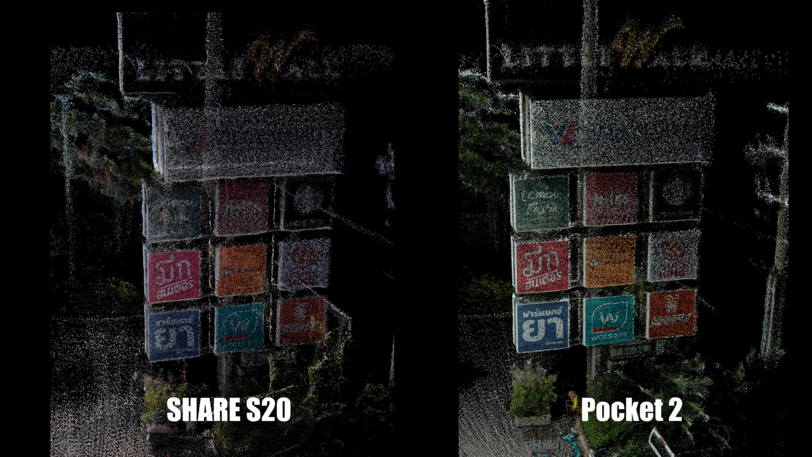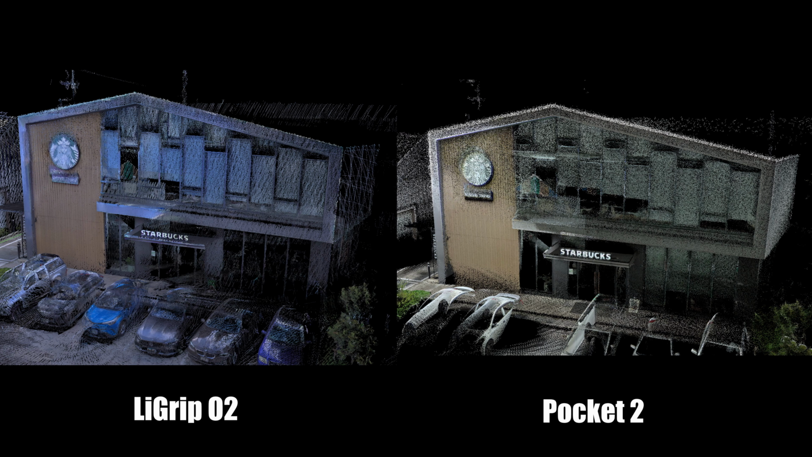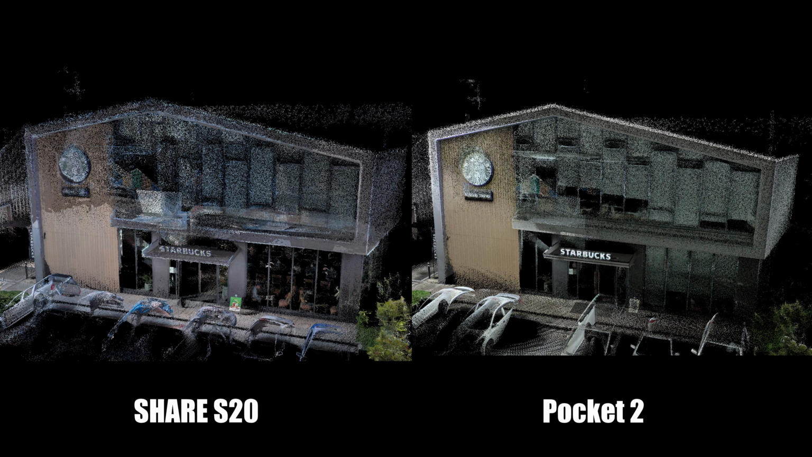Here, the Pocket 2 produces better color resolution than the S20. In this case, the O2 remains the top performer, producing a denser and noise-free point cloud. And again, the Pocket 2 produces better colorized point clouds than the S20.